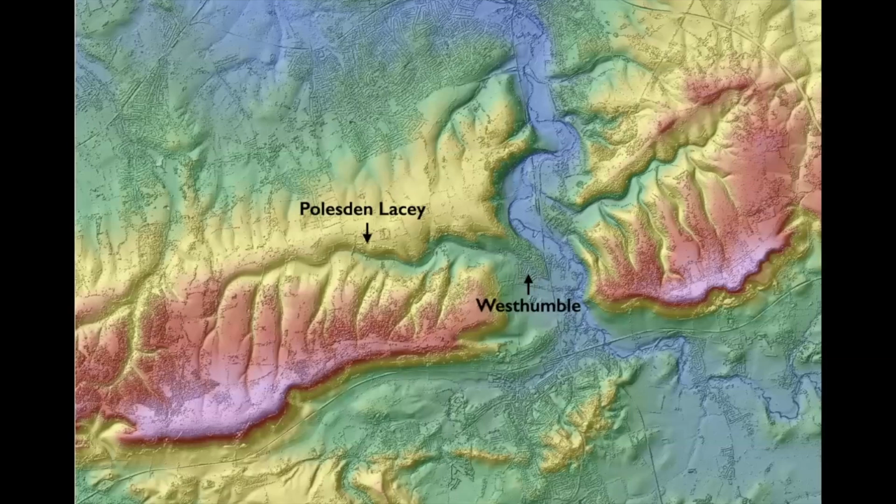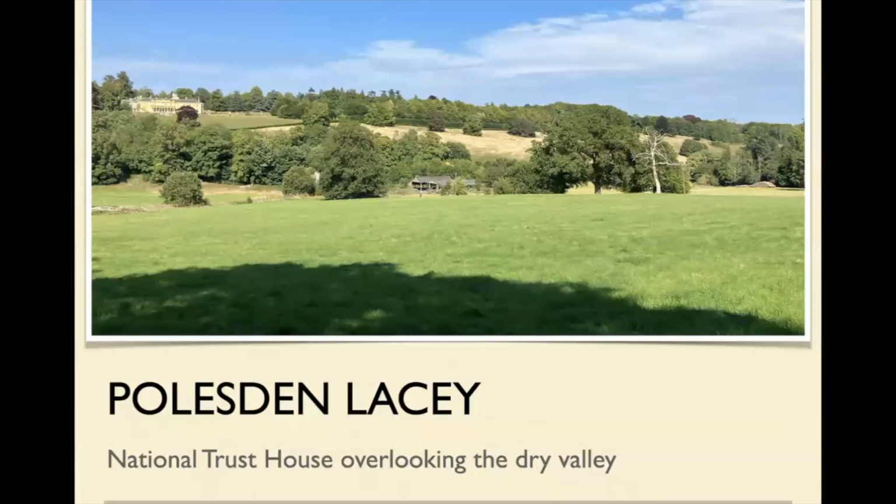So Polesden Lacey itself, I've switched to the surface model here, so you can see the buildings. Polesden Lacey is there, and then West Humble is here, if you know West Humble. There's a valley coming up there. This is Polesden Lacey, the National Trust house. And this is its valley. So it was sited beautifully to overlook the dry valley.